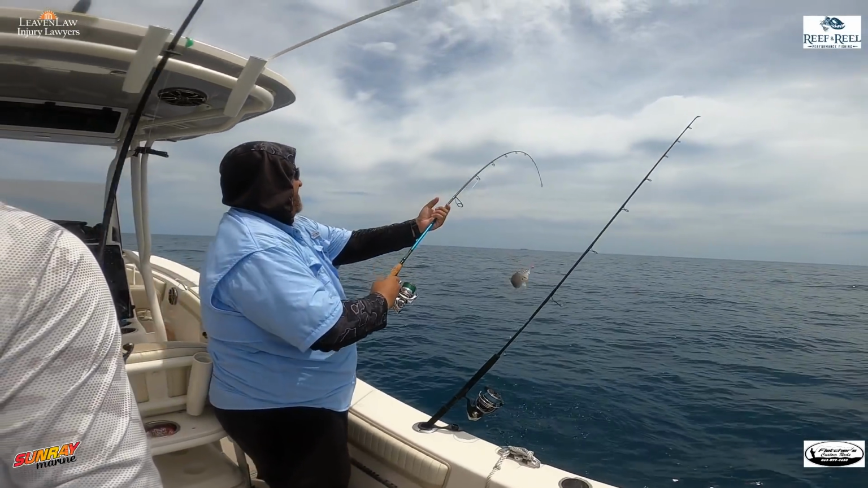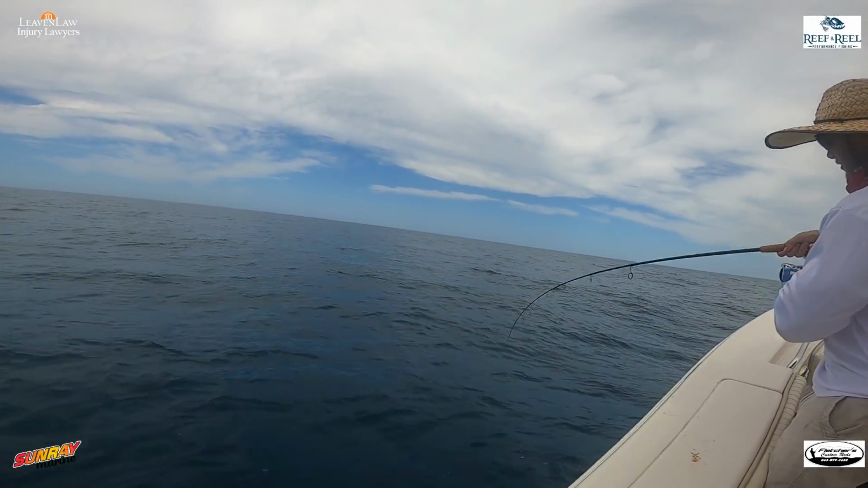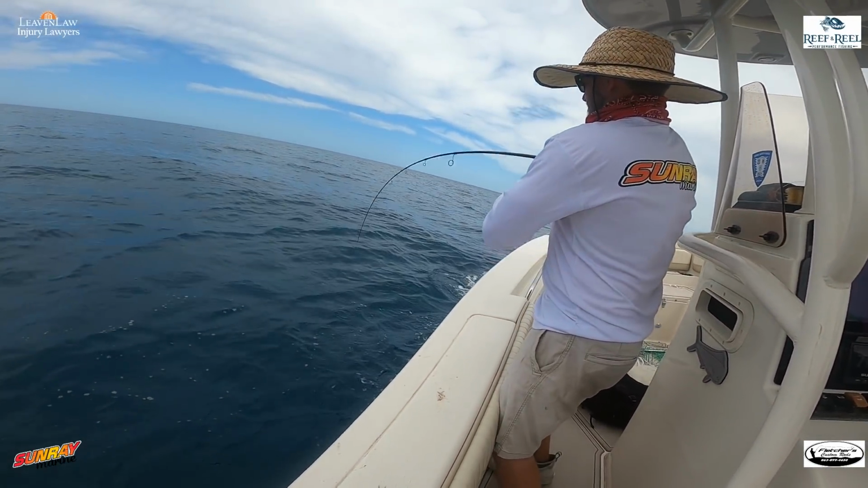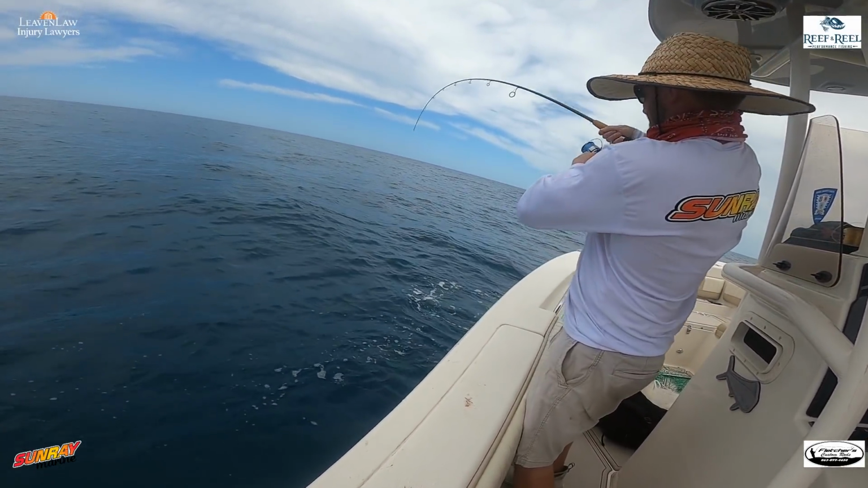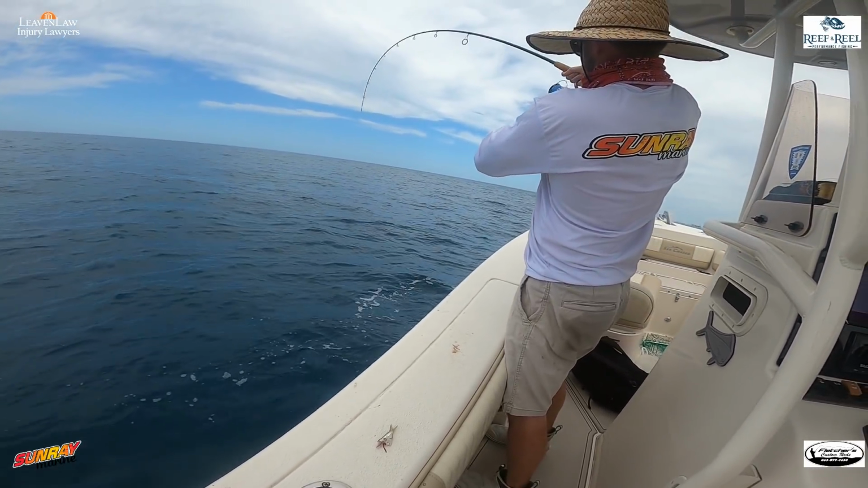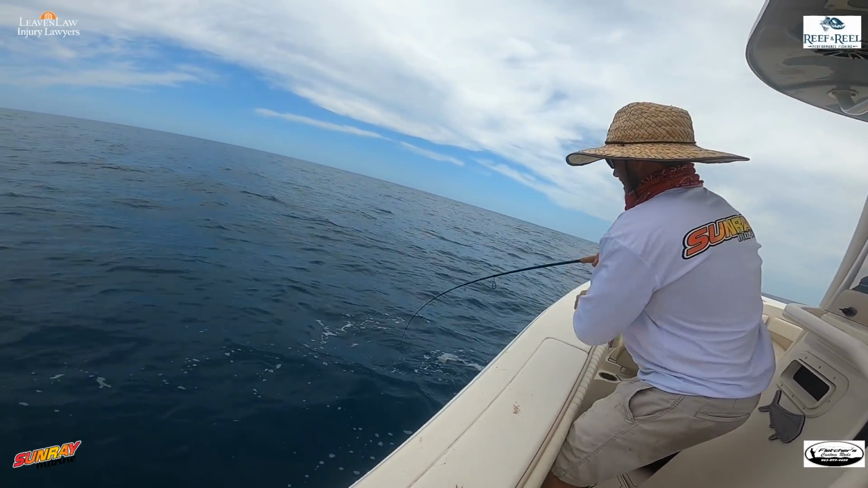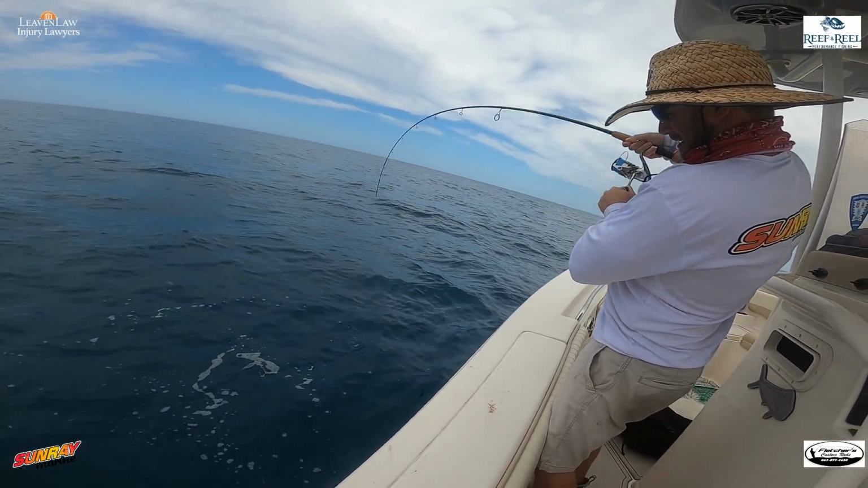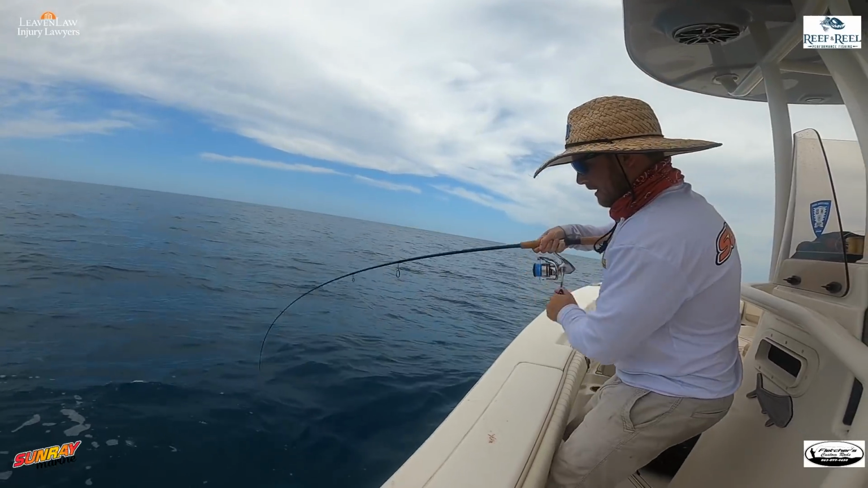Grunt. I'm just afraid of that shark. I'm really afraid of that shark. Don't you dare, shark. Quit saying its name and it won't happen. You better hurry, because he's on. Oh, he is. He's on him.